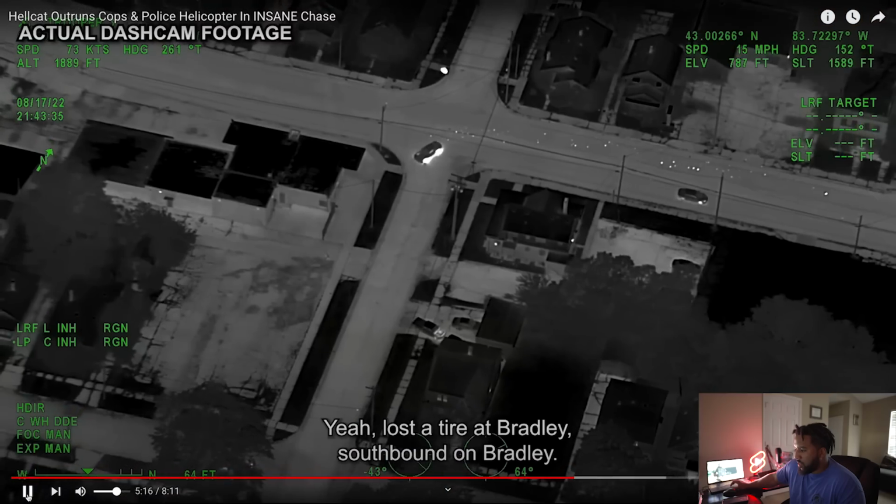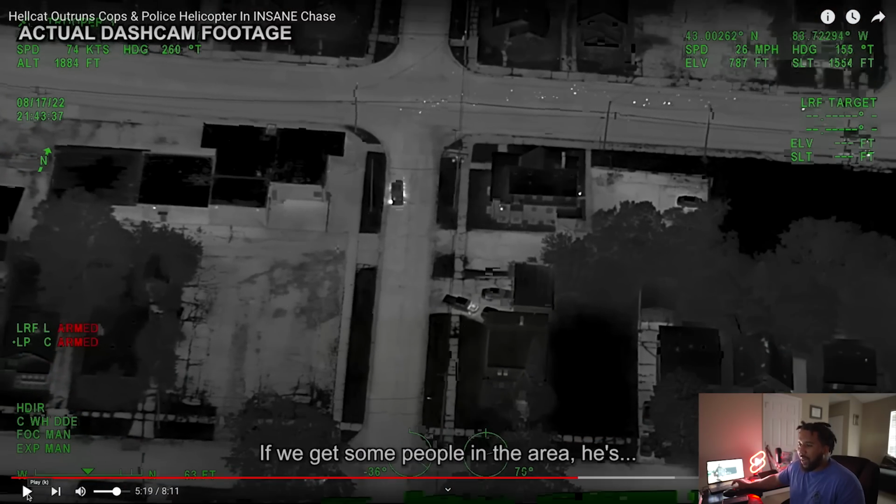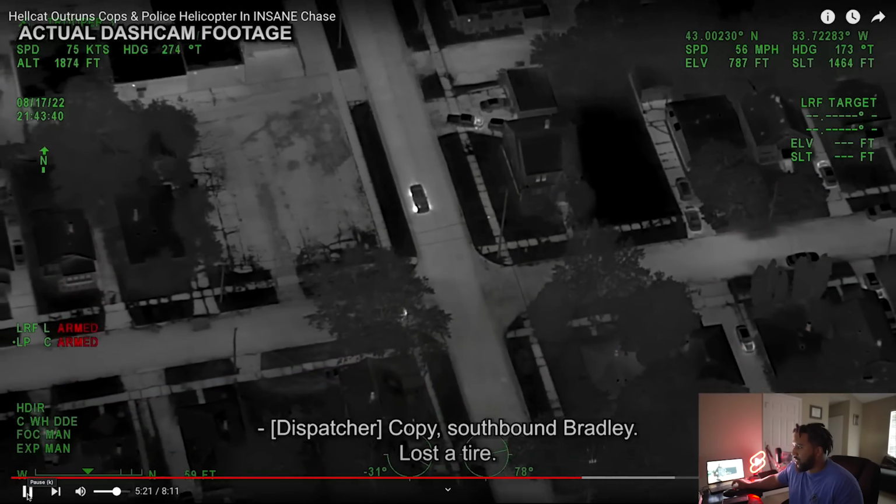Yeah, lost a tire at Bradley, southbound on Bradley. And then once again, back to the infrared camera, just chilling. We get some people in the area. Houston. Copy, southbound Bradley, lost the tire.